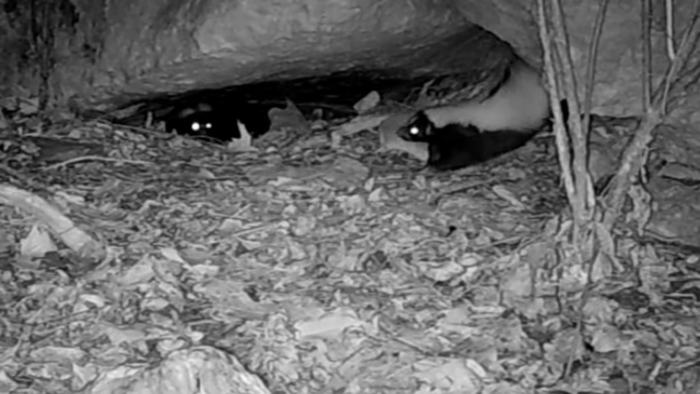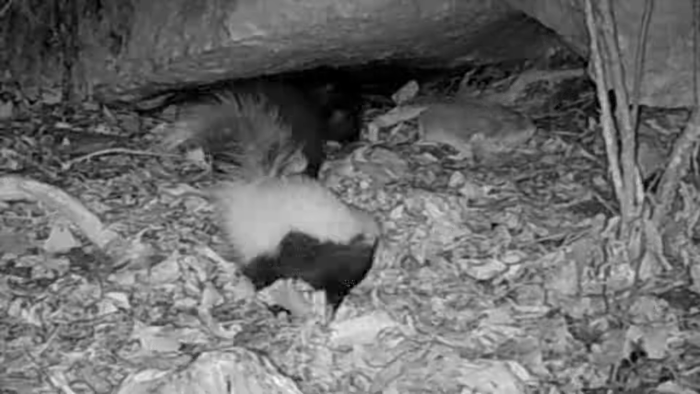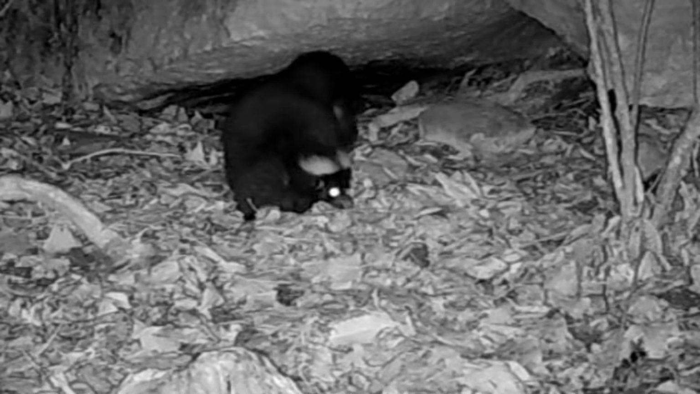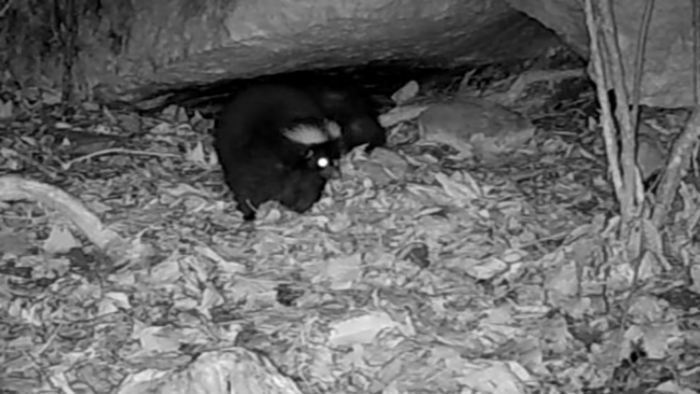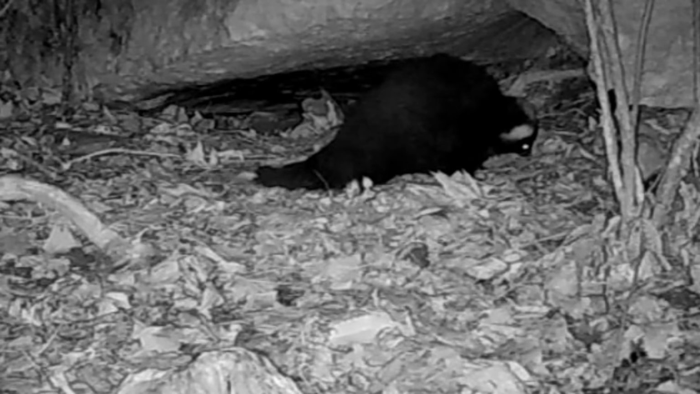So many different skunks. And there's old Flat Top sticking his head out. And there he is out. It's just so many different skunks, I'm telling you.